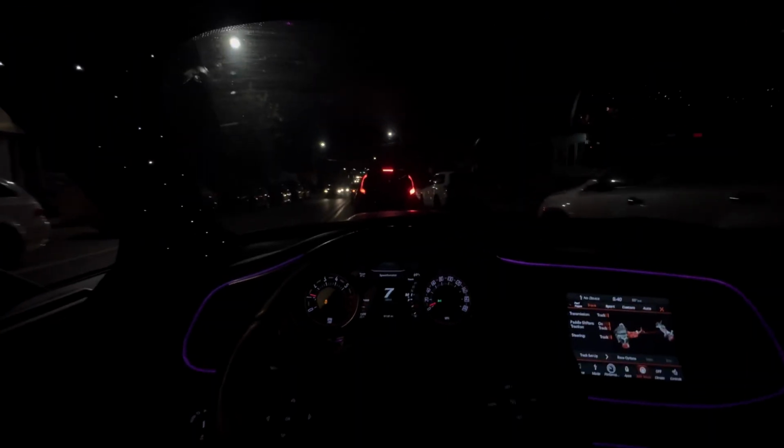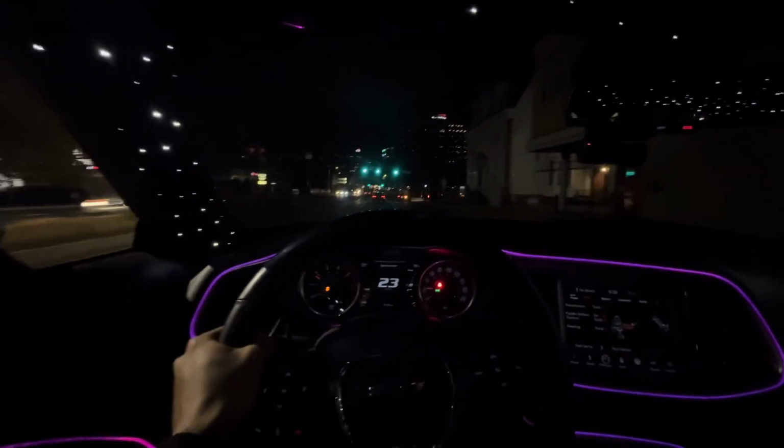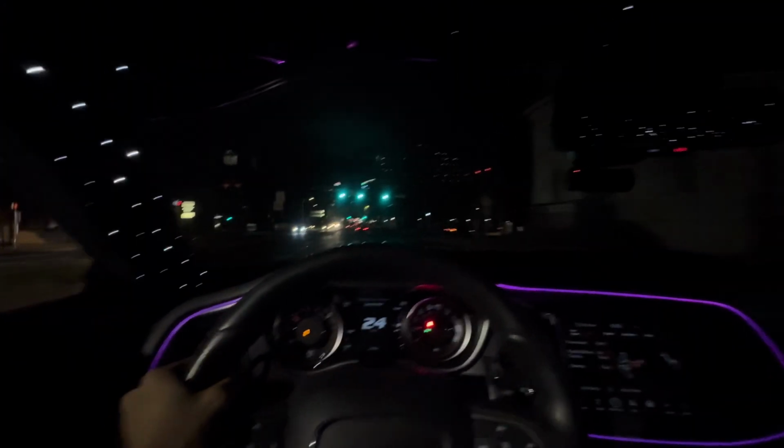Batman is on his way to Gotham City. We're still not in Gotham City. We're running into traffic at 9 o'clock at night. I swear they put stop signs in the most weirdest areas, bro. Guys, I think we just saw Michael Myers. And there it is, guys. Gotham City. Right in front of us.